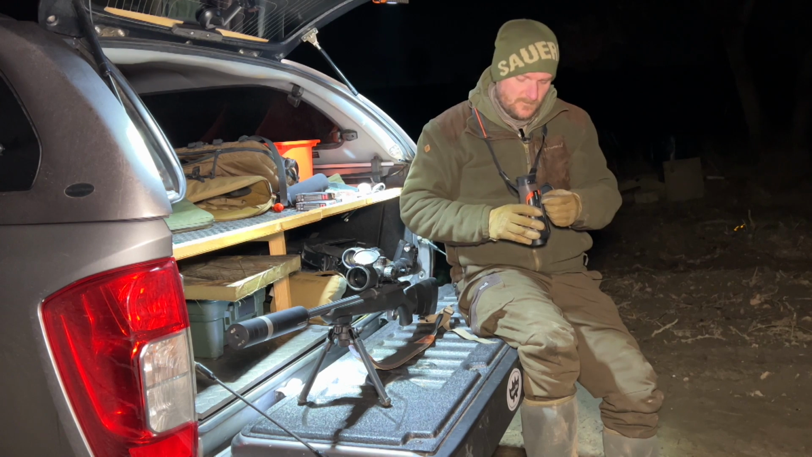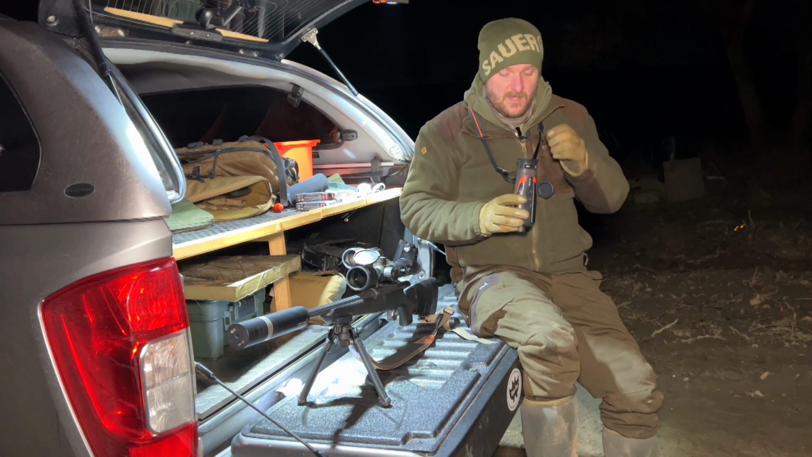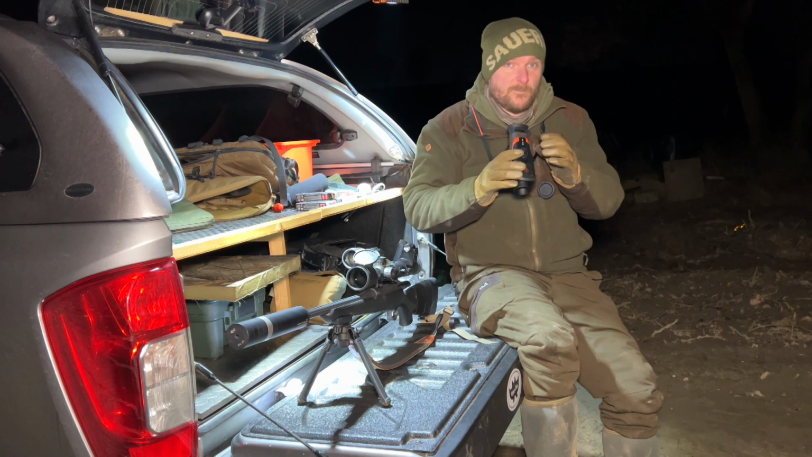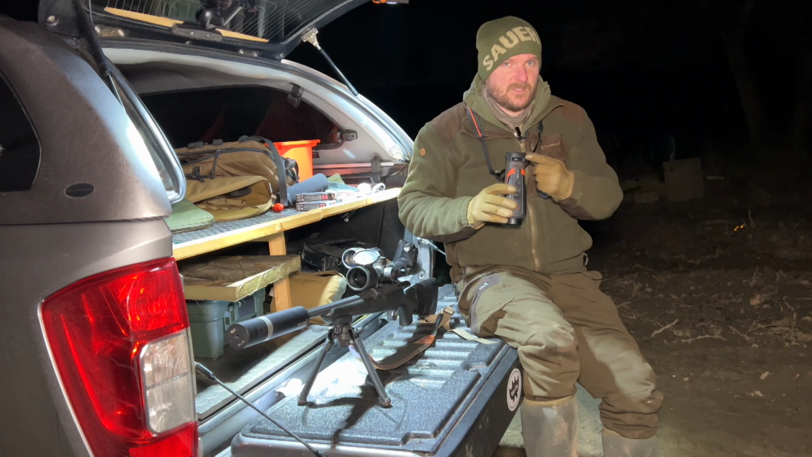Similarly, I could say the same about the rear ocular lens. Sometimes you get very critical focal points on these lenses and it's like looking through a pinhole, and if your head or position changed slightly, you lose focus. That wasn't the case with the Kahles.